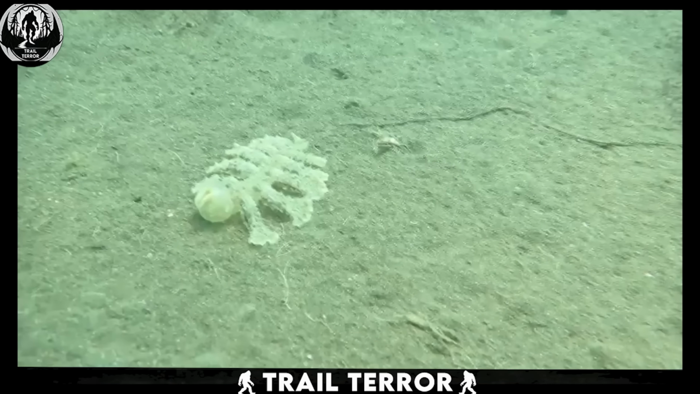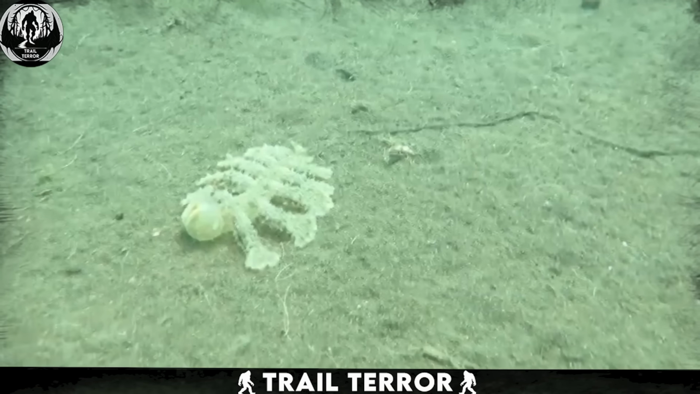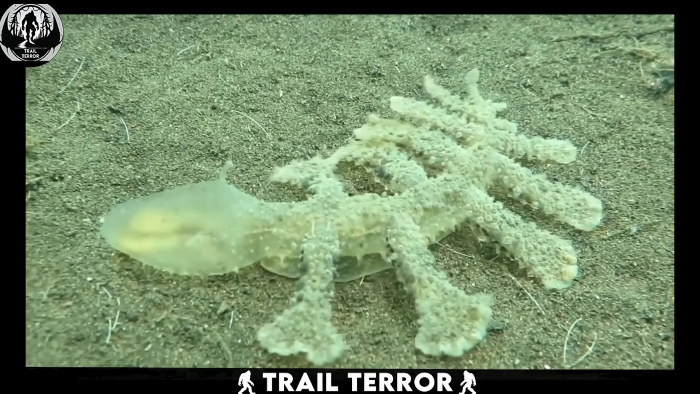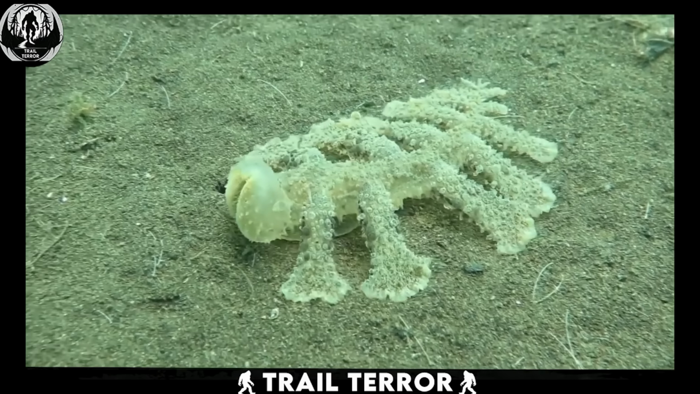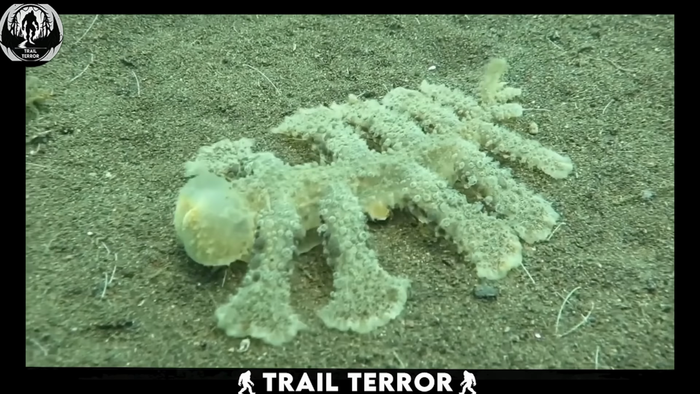In this footage captured by divers, we encounter a weird creature resting on the ocean floor. With its 10 arms and elongated body, this creature immediately stands out. However, what truly sets it apart is its balloon-like head, which it uses to sift through the sediment below.